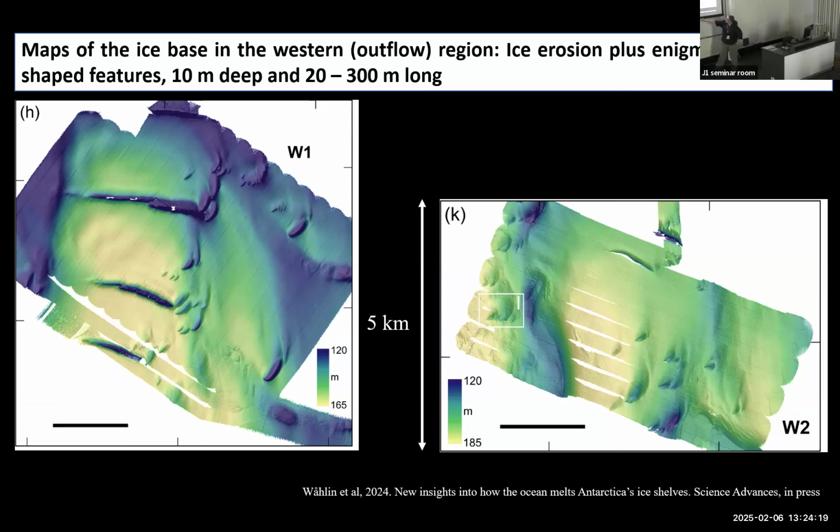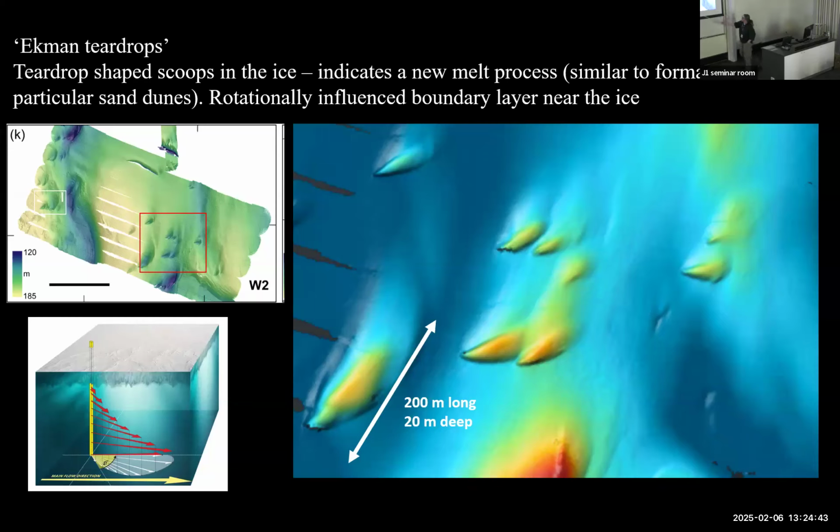And then there are some funny shapes that we don't know what has caused. They're shaped like teardrops or blue mussels, and they were everywhere here in the west. We could count over 100 of them. If you zoom in, here is an example. They look very similar in shape, but different size. The biggest ones are a few 100 meters long and 20 meters deep, and then there are tiny ones only 10 or 20 meters long and maybe 1 meter deep. We really don't know what caused them.